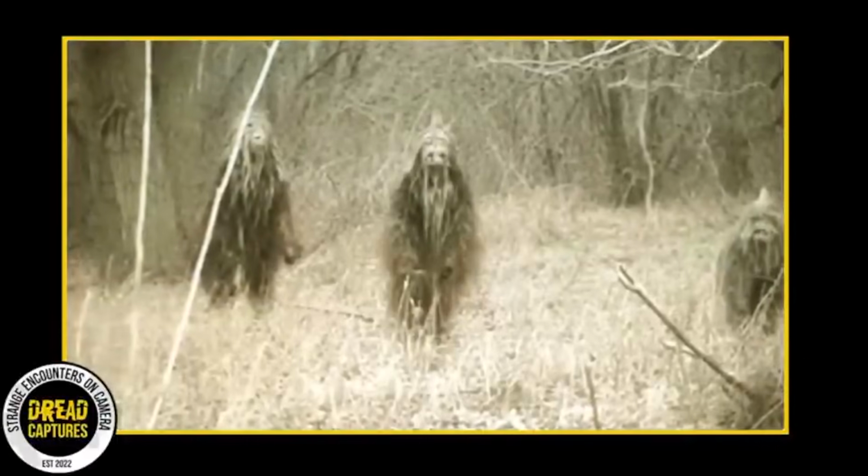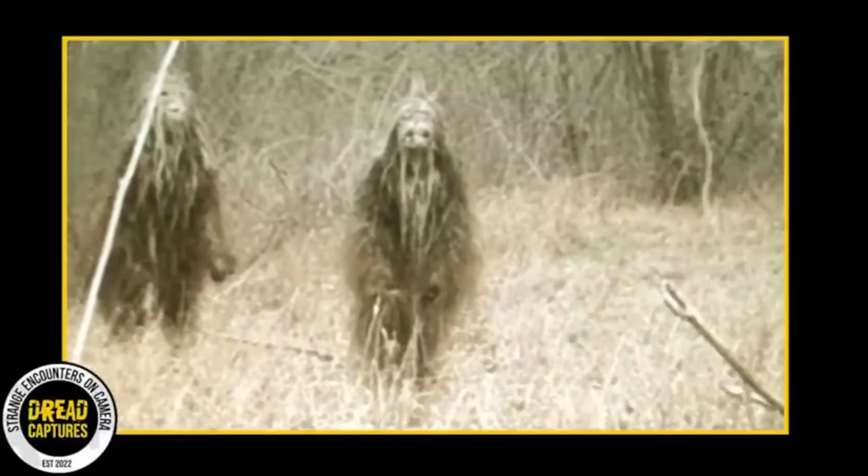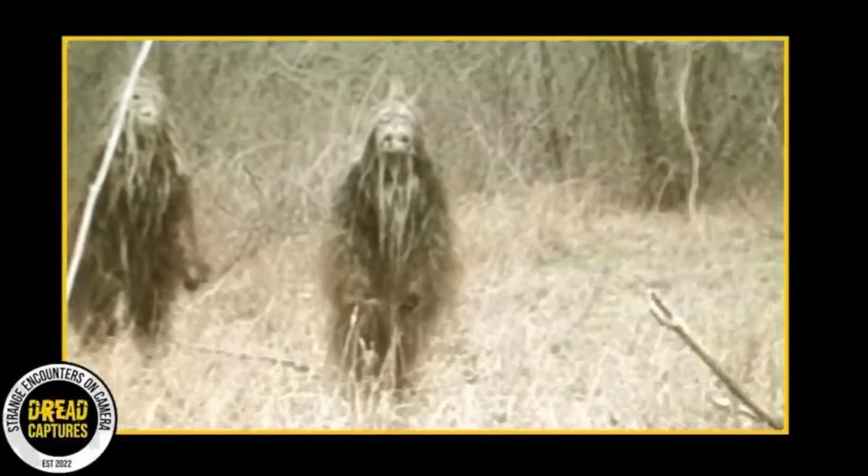Every major culture has some incarnation of a forest spirit. They might have different names across different folklores, but they all have similar characteristics. If these beings were simply myth, then why do so many ancient cultures speak of their existence?